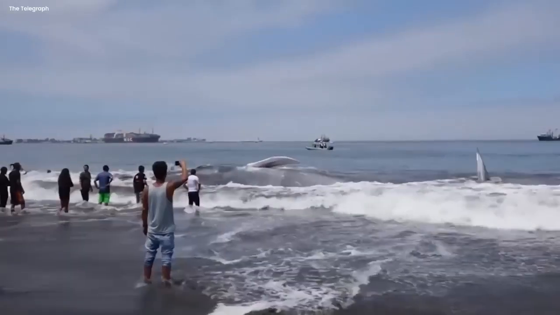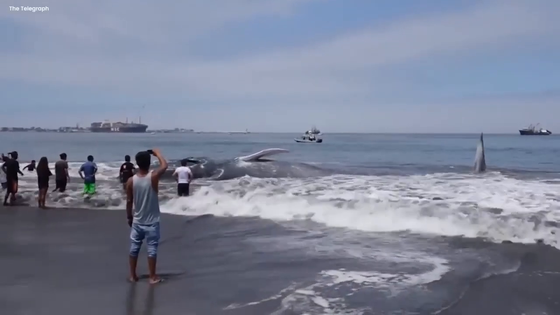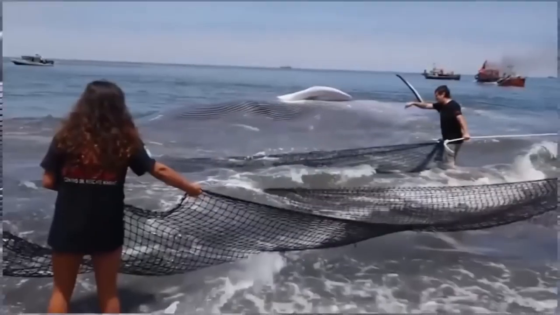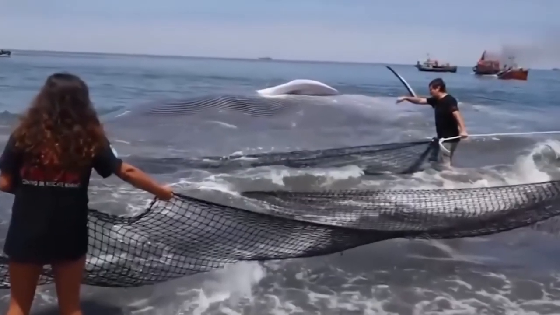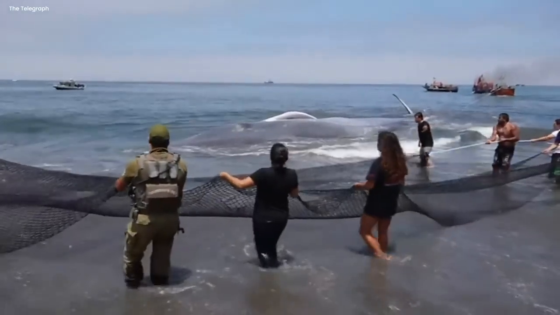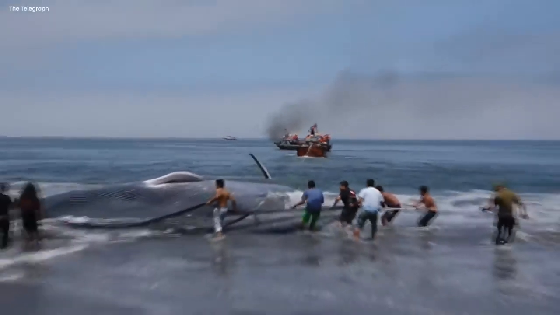Giant blue whale. In a heartwarming video, a cameraman captures a giant blue whale getting a helping hand from a team of fishermen and beachgoers. It's like a real-life sea superhero moment. Picture this, a massive group of folks uniting forces, armed with a giant net and a whopping 20-meter-long rope.